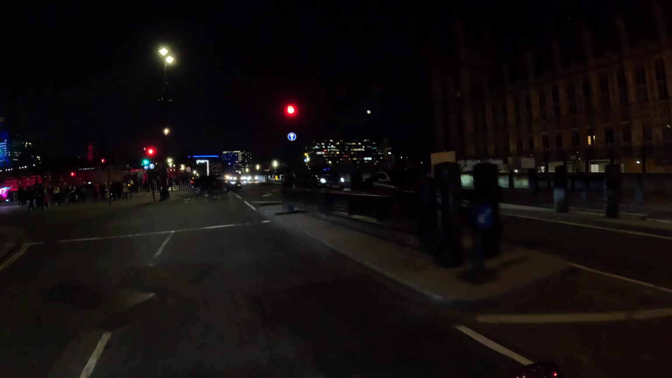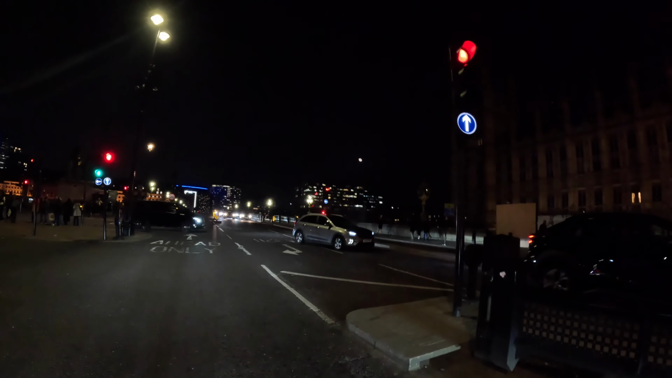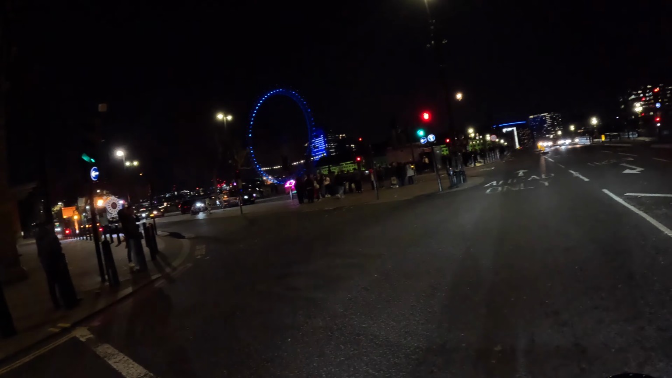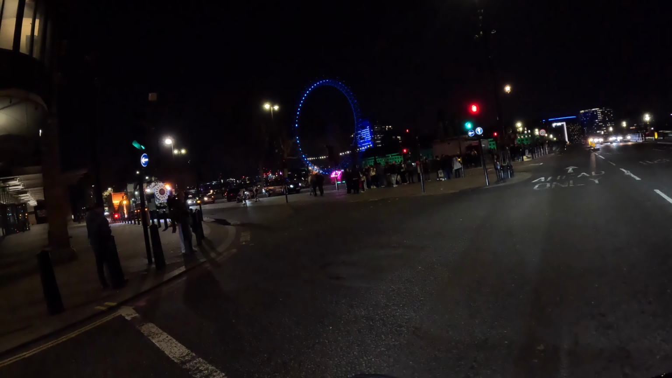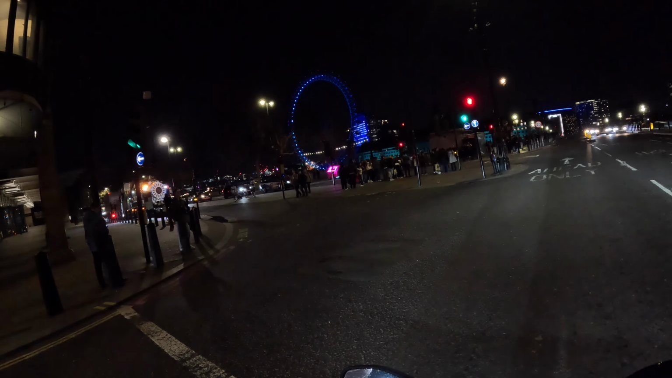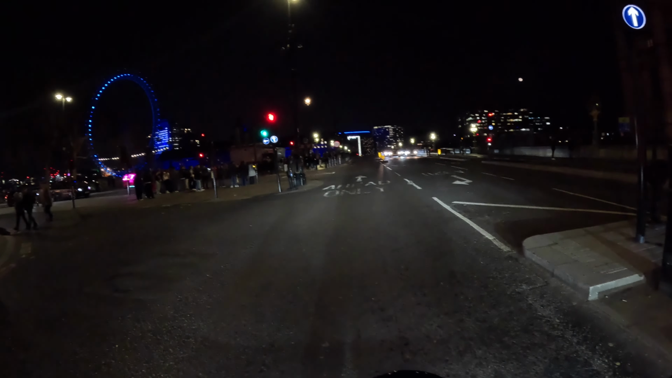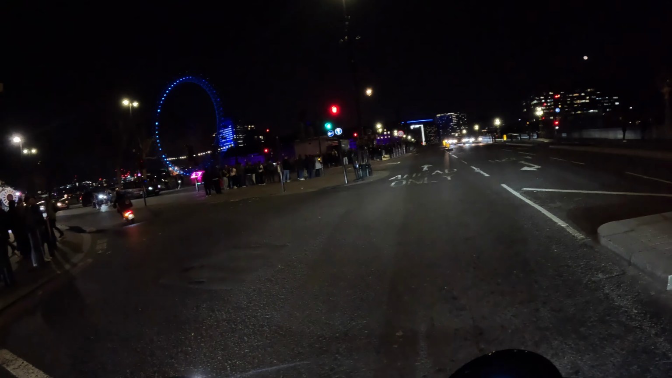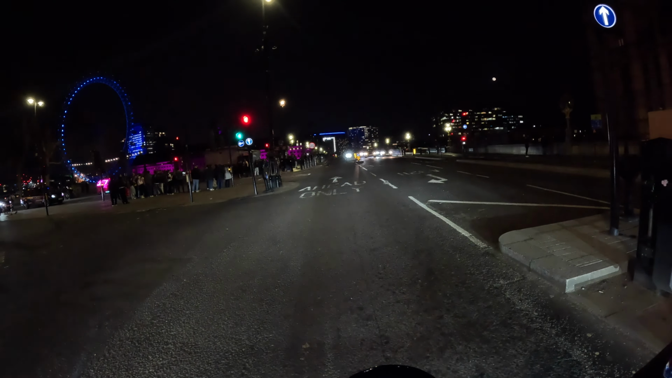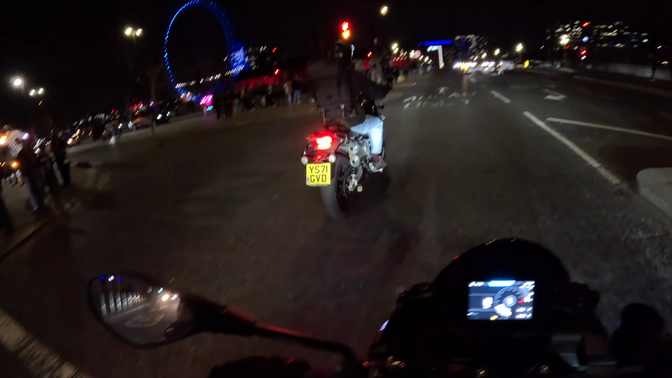Ah man, the moon's looking nice. Not quite a full moon. I think it might have been full moon a couple of days ago. Nice Triumph Scrambler.